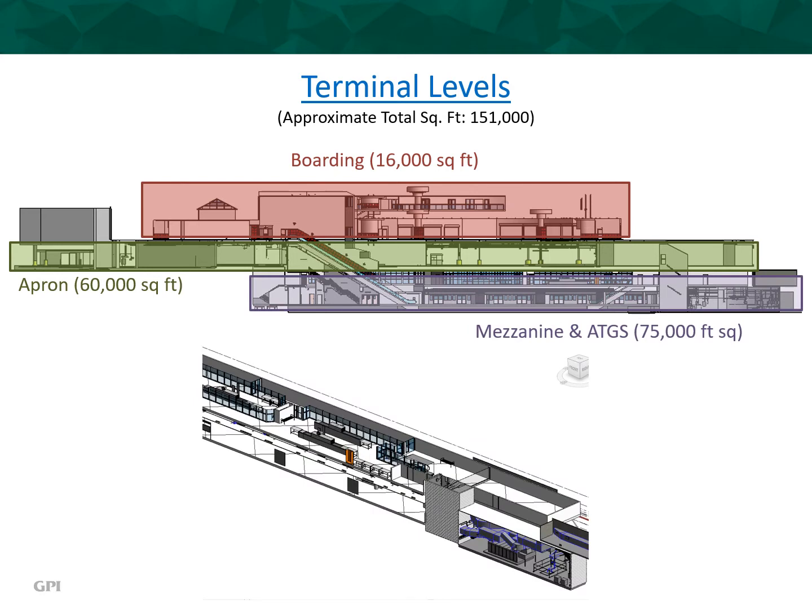The third level, displayed in lavender on the upper horizontal view, is the mezzanine and ATGS areas covering 75,000 square feet. The mezzanine includes employee TSA check-in with a variety of architectural elements. The ATGS includes mechanical and electrical rooms and a train boarding area.